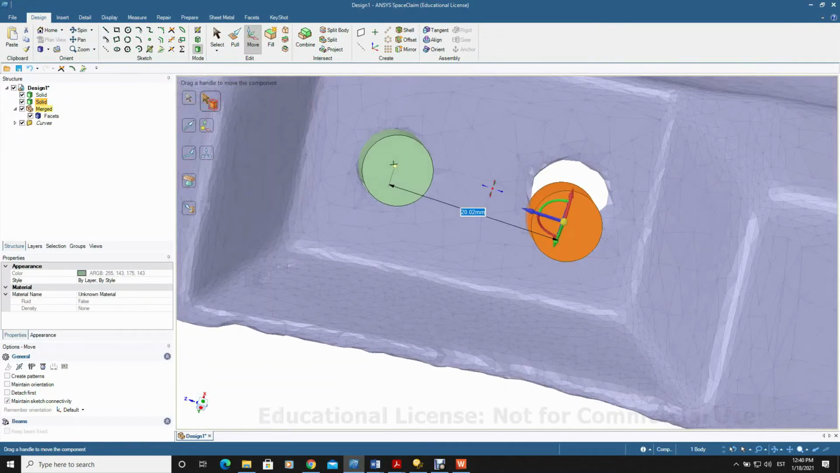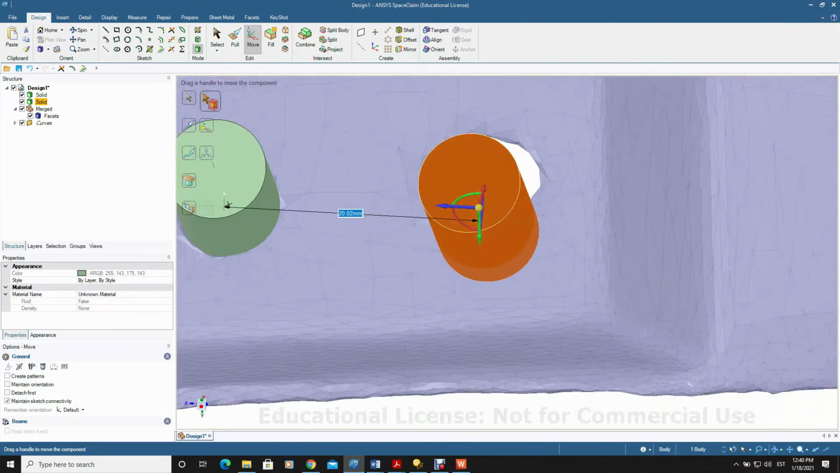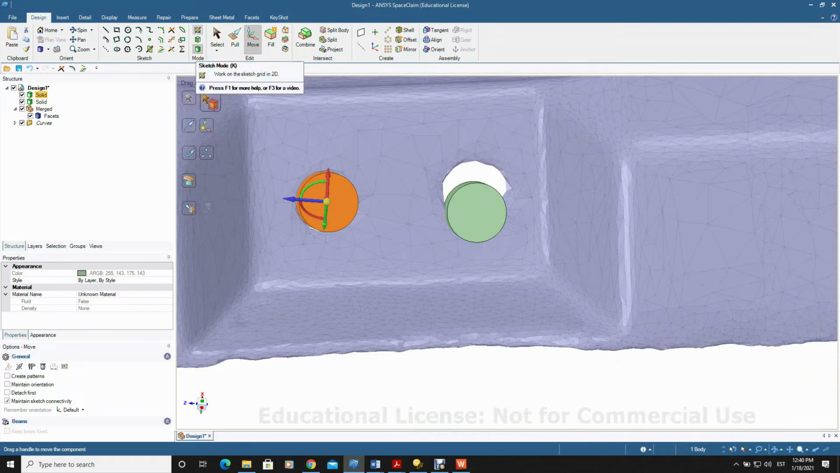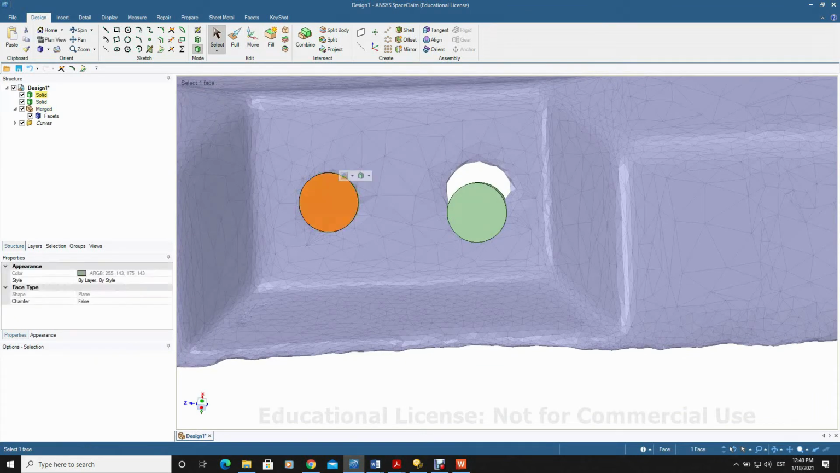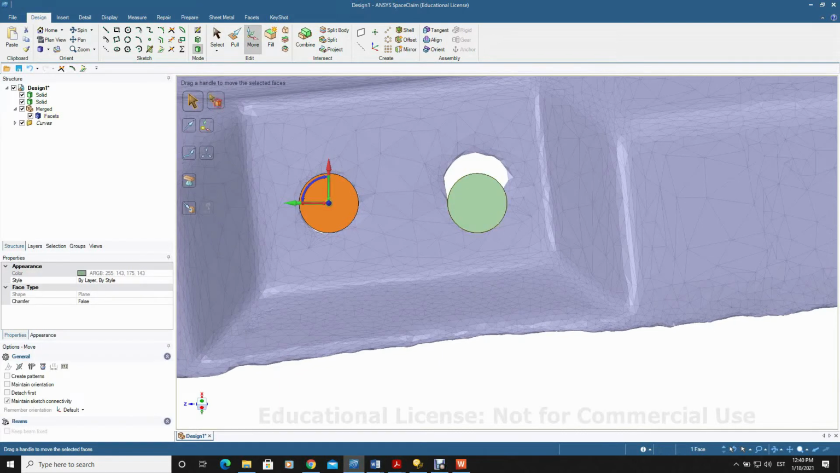Most probably it is an 8 millimeters circle, and this is now sufficient. What we will do from here, we will pull it to form a solid body.